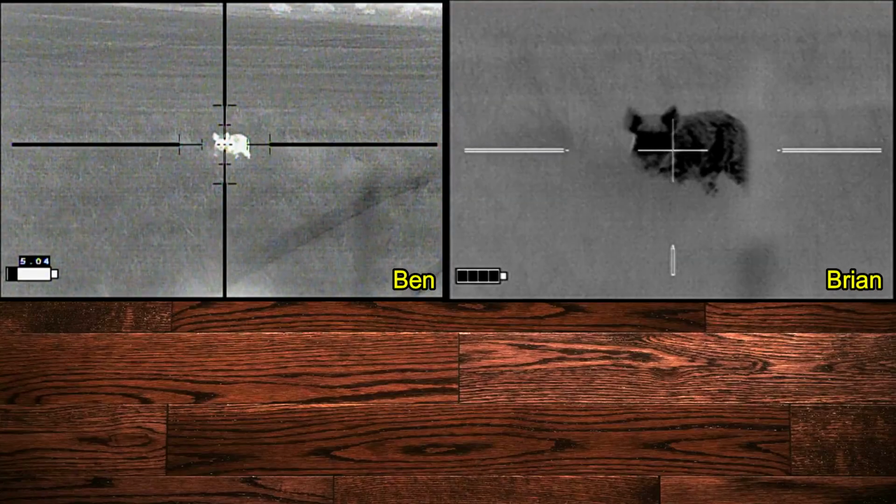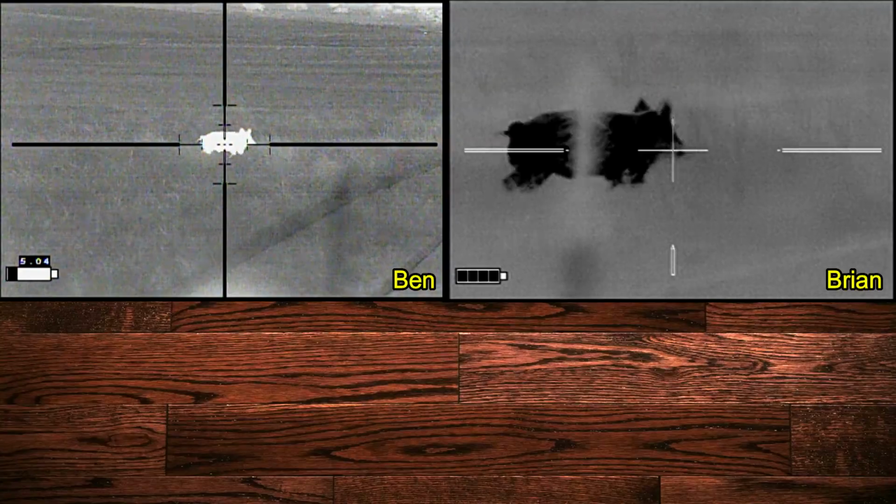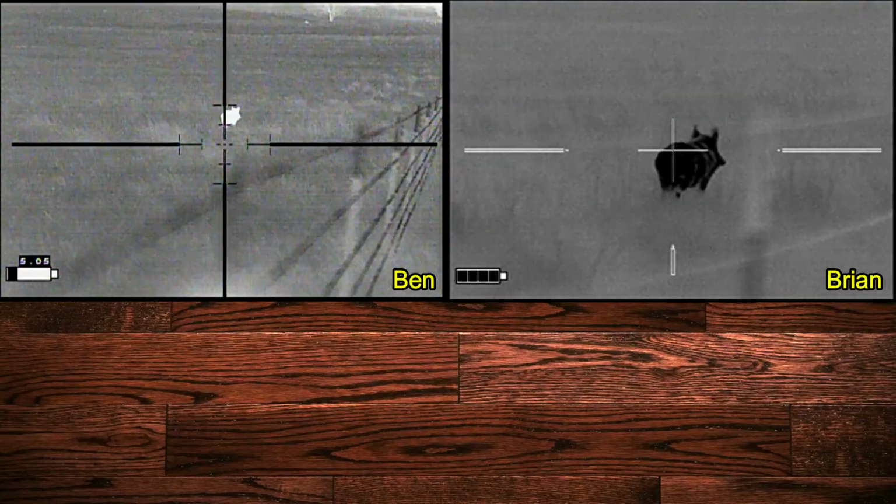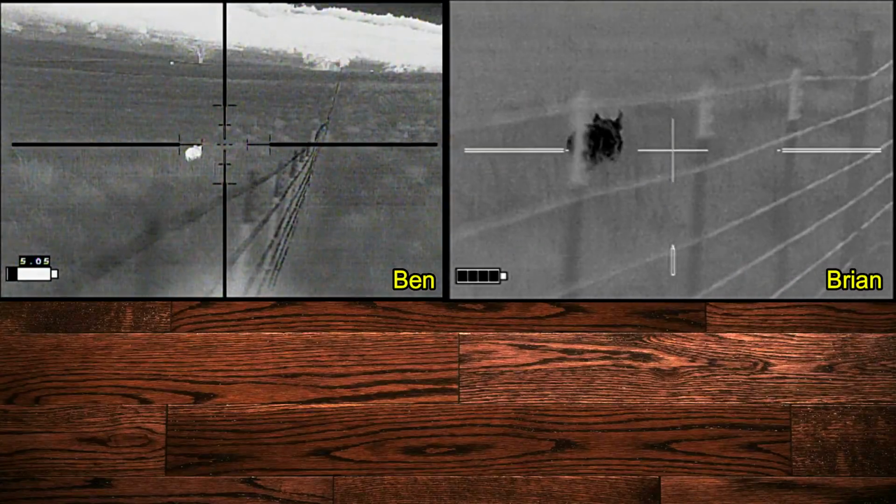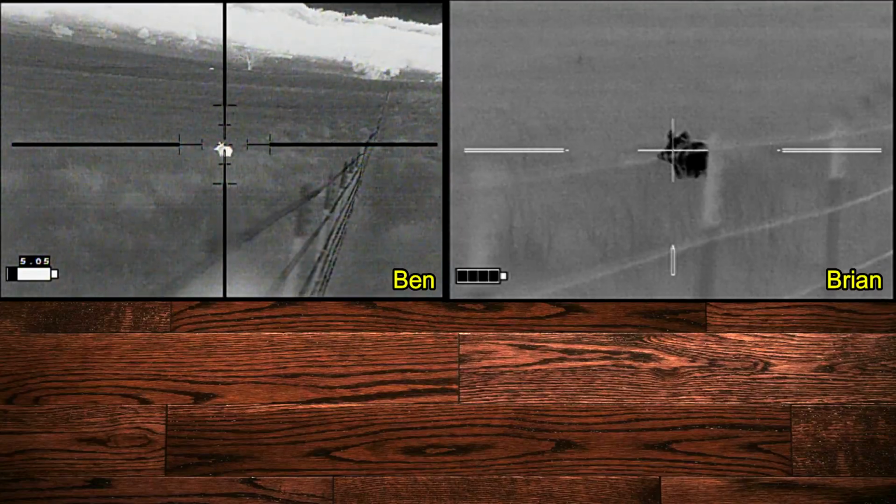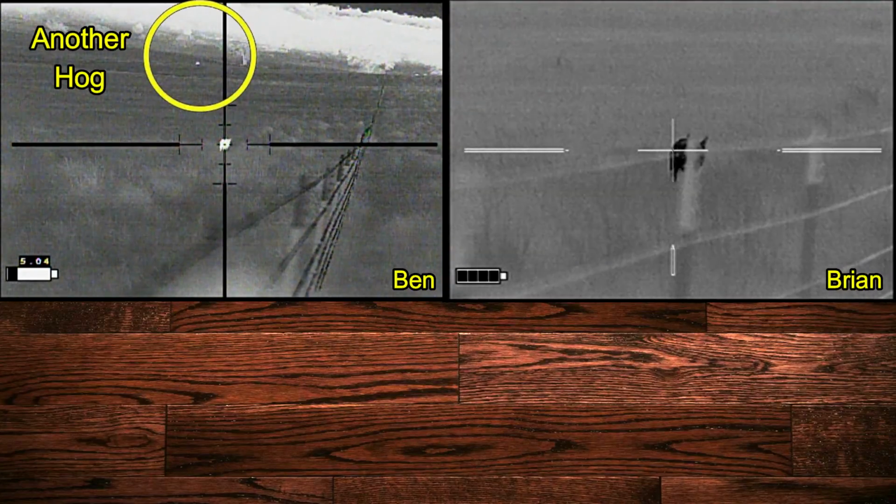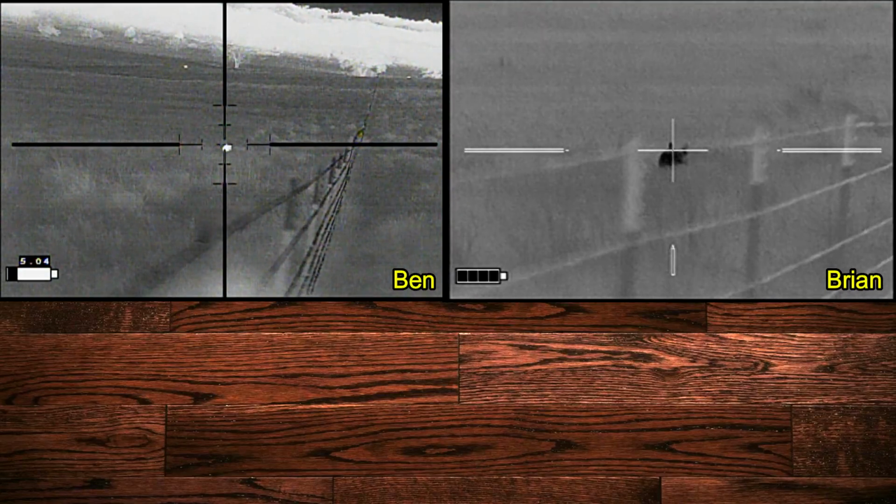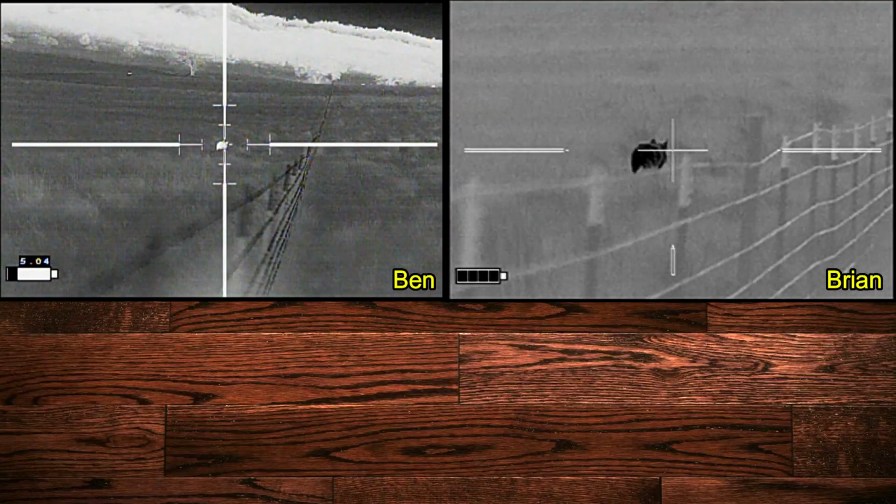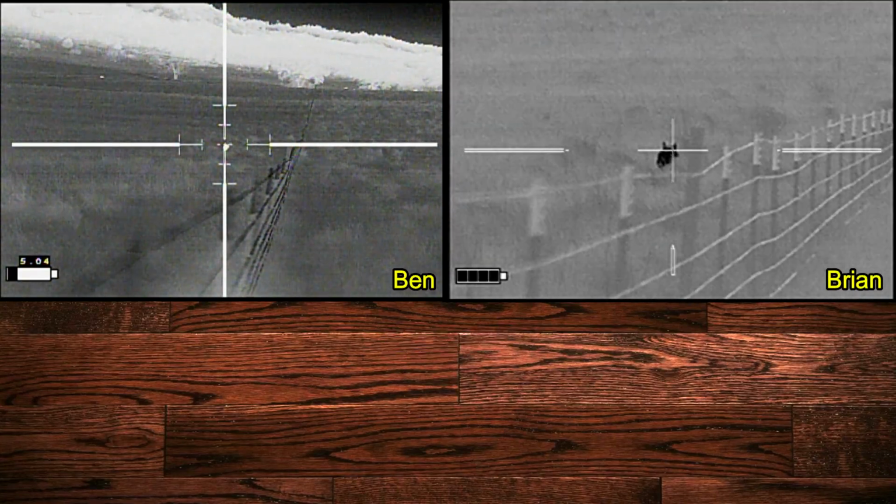Well, that fails, and he returns going down the same line that he took in, and I still don't have a shot. Ben has a shot, but I tell him to wait, and I try again. Finally, the hog clears the fence for me, and Ben sounds like he is more than ready. When you are. Yep. 3, 2, 1.